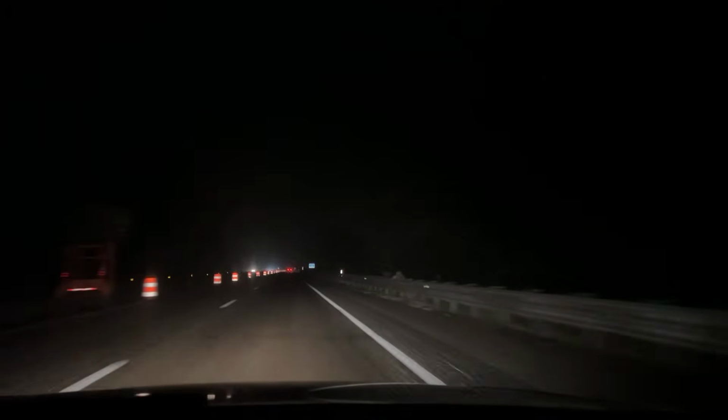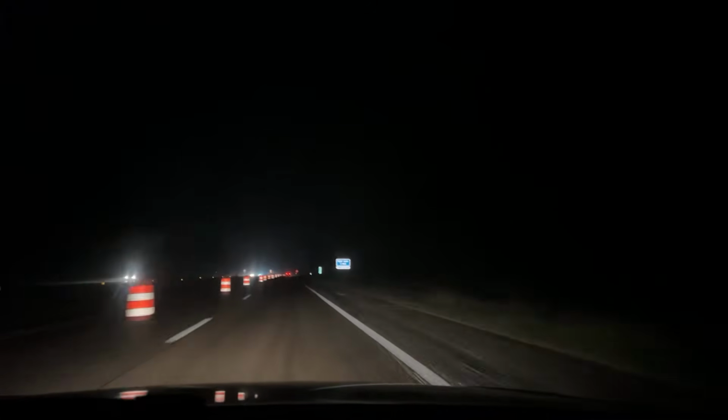All right, here we go, folks. Michigan road construction. That's what it's like driving in Michigan.